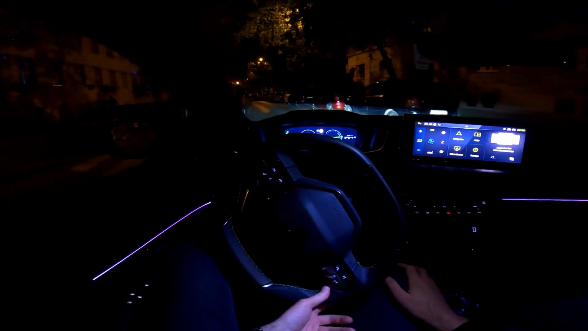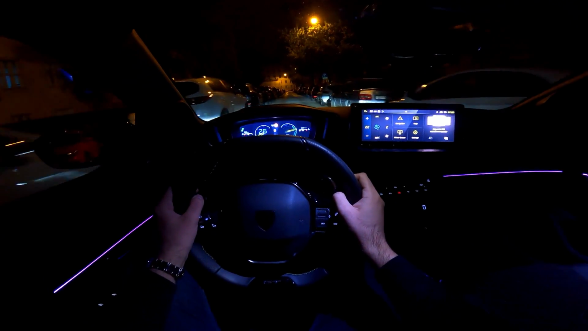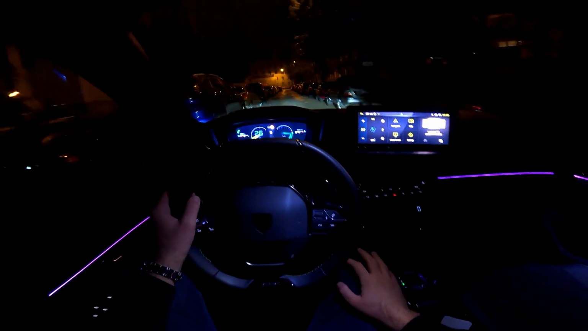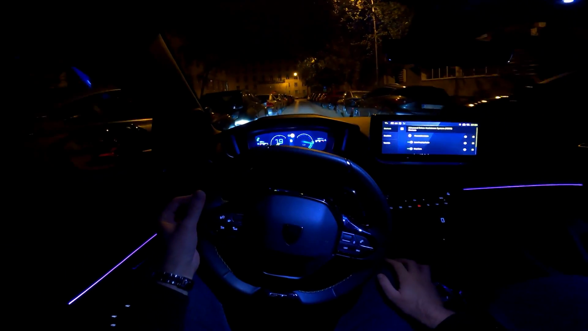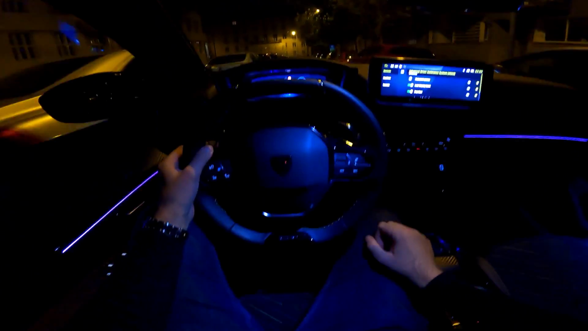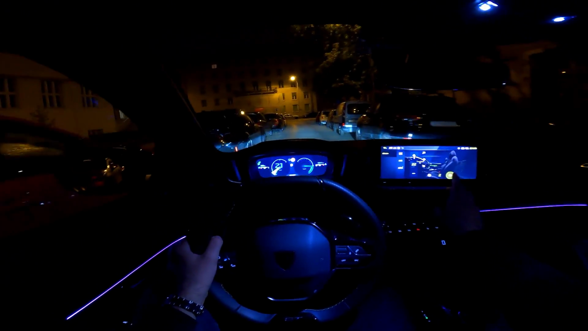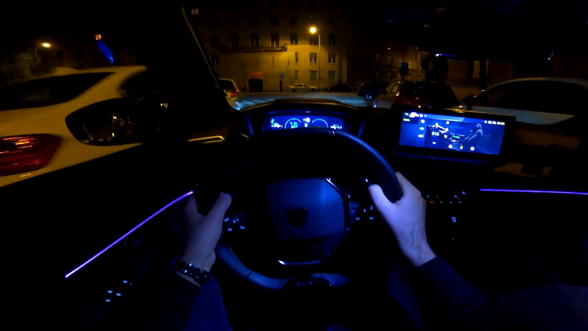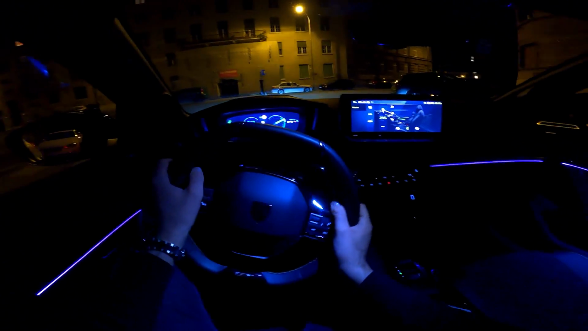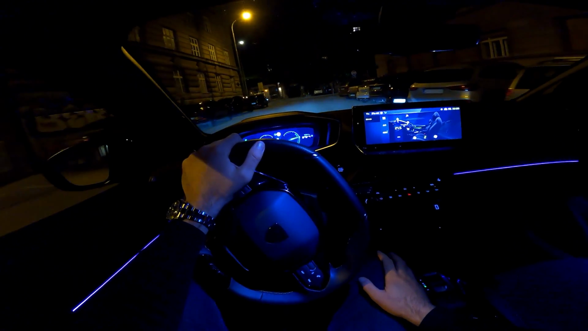There are some shortcuts here. You also see some buttons, and yeah, it's definitely easy to use different things here and to change between different settings, because you have the driver assist systems here. You access them by just pressing this shortcut. Same goes for the AC. So yes, the AC is on switches, but it's easy to control it. And then you can turn off the AC here as well.